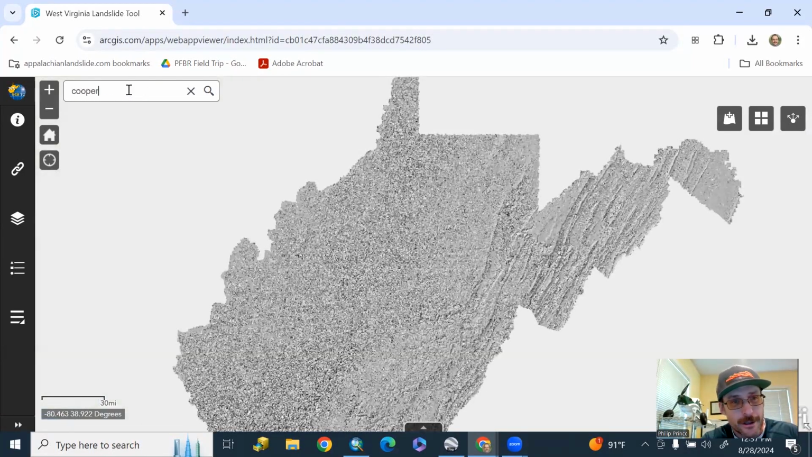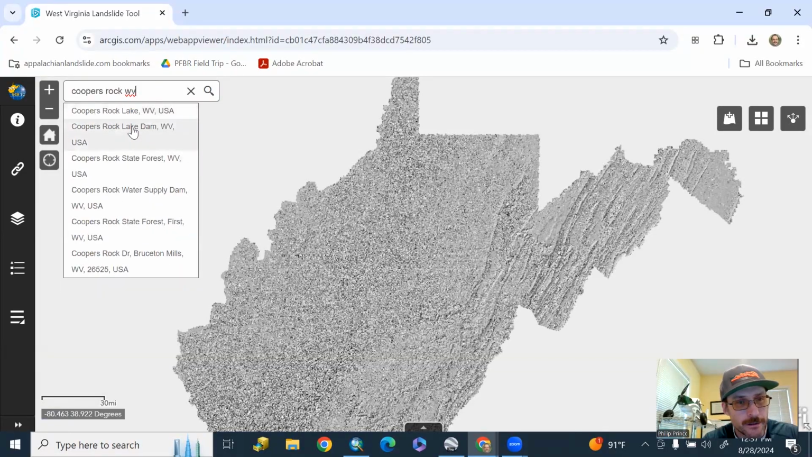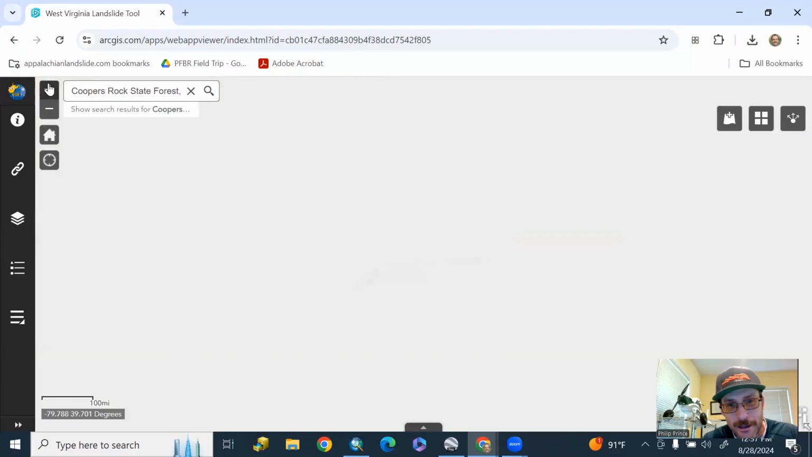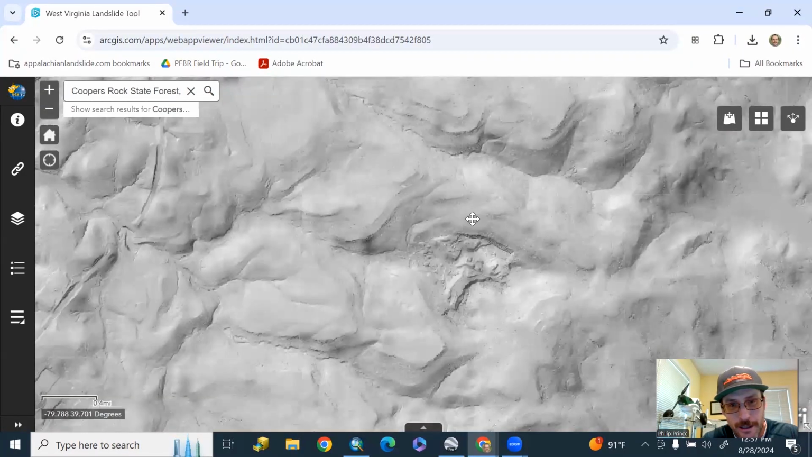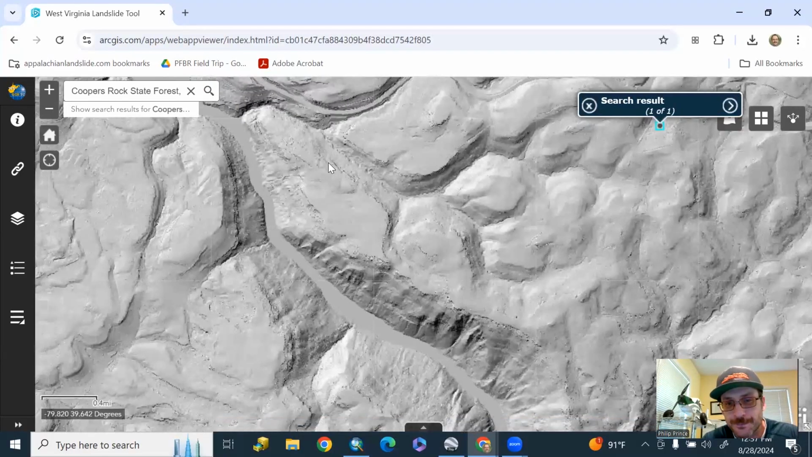Check out, let's go to Cooper's Rock. I know somebody mentioned that in another video. Cooper's Rock, West Virginia. State Forest. I know how to do it. It'll zoom you back out in this particular case, and you'll have to zoom it back in. We'll go ahead and do that. Give it time here to kind of slow down and catch up.